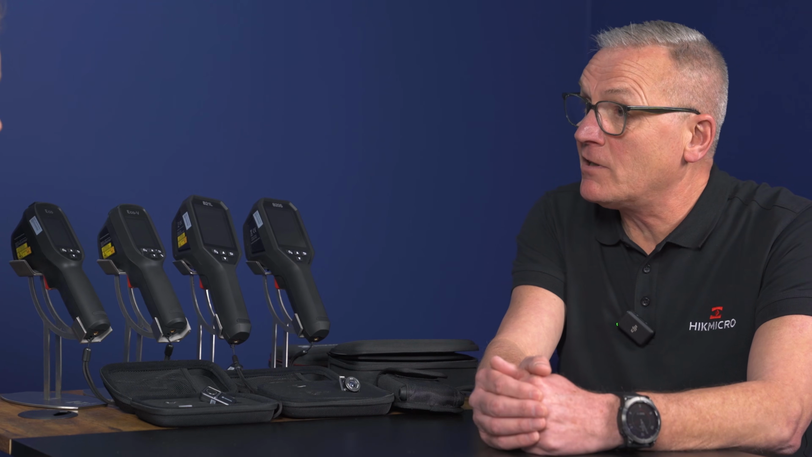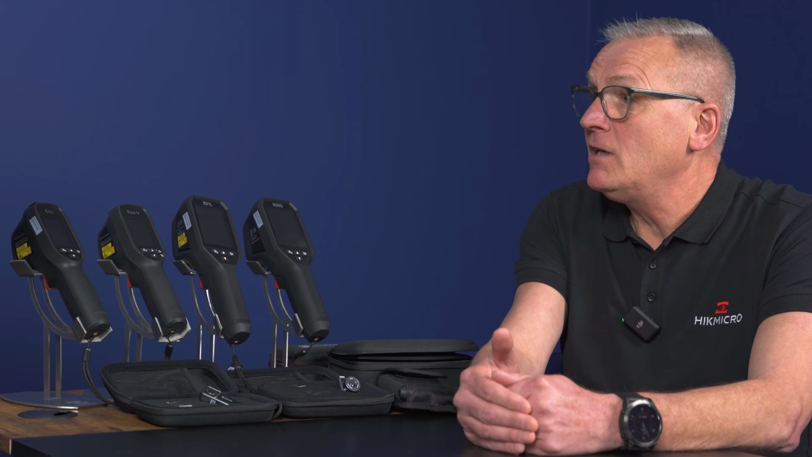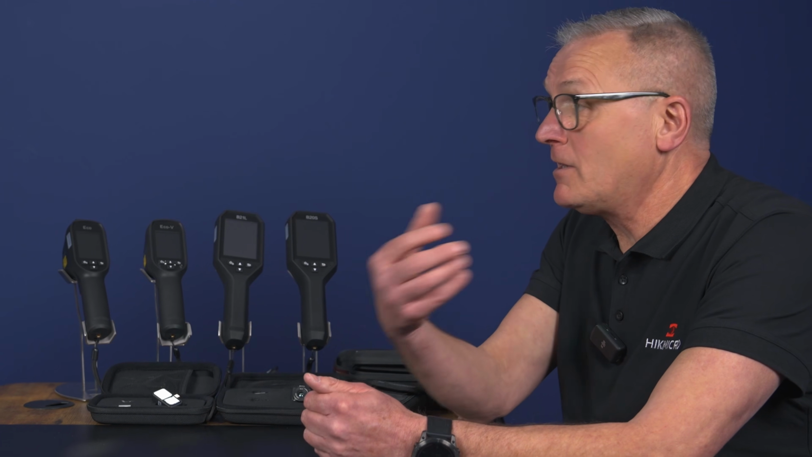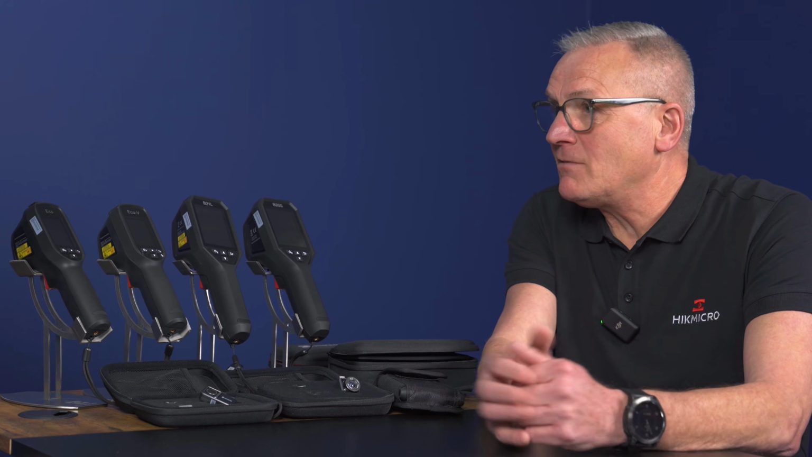And that's really what we're looking for as well, is to enhance an experience for a customer, and hopefully, as they develop with the product, to start looking at cameras in other ways as well. But they just might want a simple tool that they can put in their top pocket, or they just want to take a quick check of something, and they don't really want to be spending all that money, £1,000, etc.,